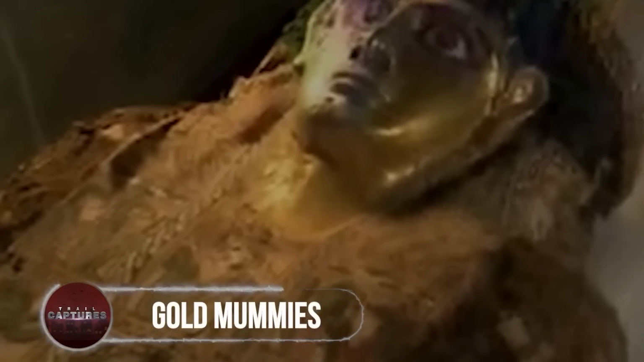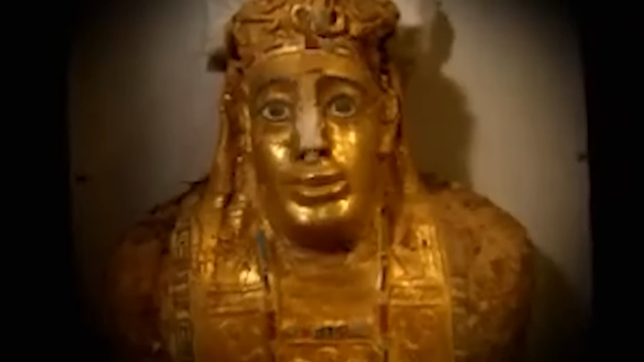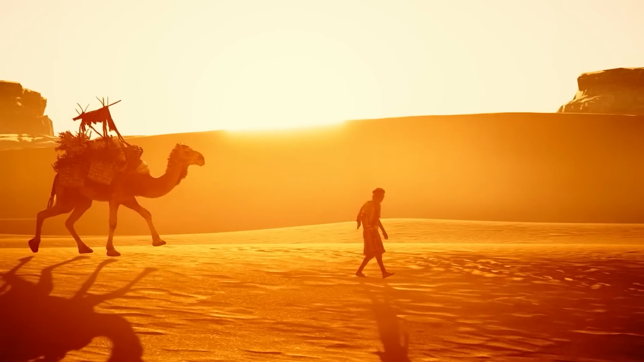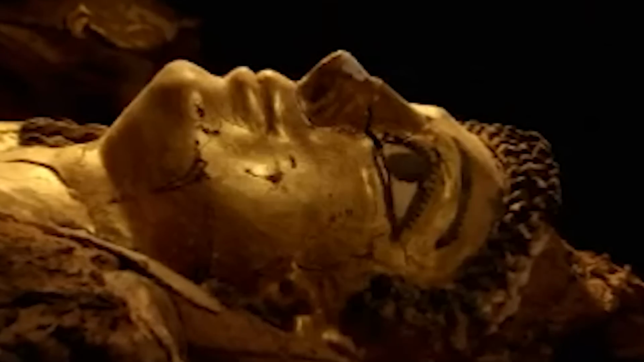Gold mummies. This is the Valley of the Gold Mummies, where multiple people are taking their eternal sleep, covered in gold. Containing a rich culture filled with distinct traditions, Egyptians highly impacted their surroundings, just like the Romans, who, when invading Egypt, adopted the process of mummification, and that in gold, obsessed with the idea of gold.